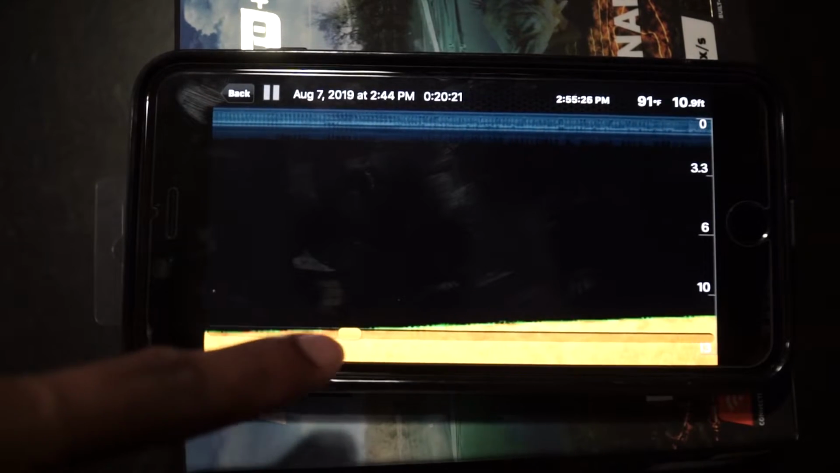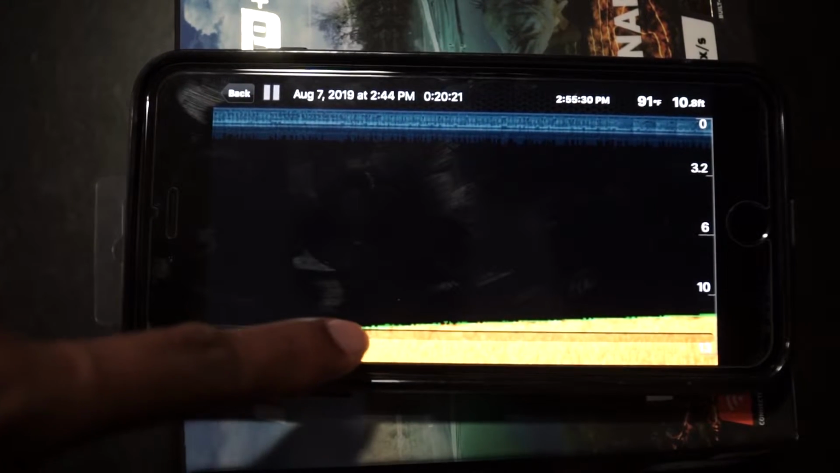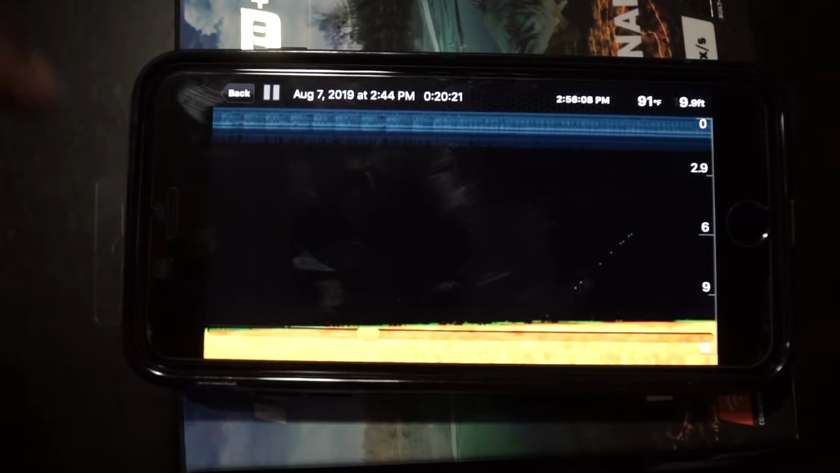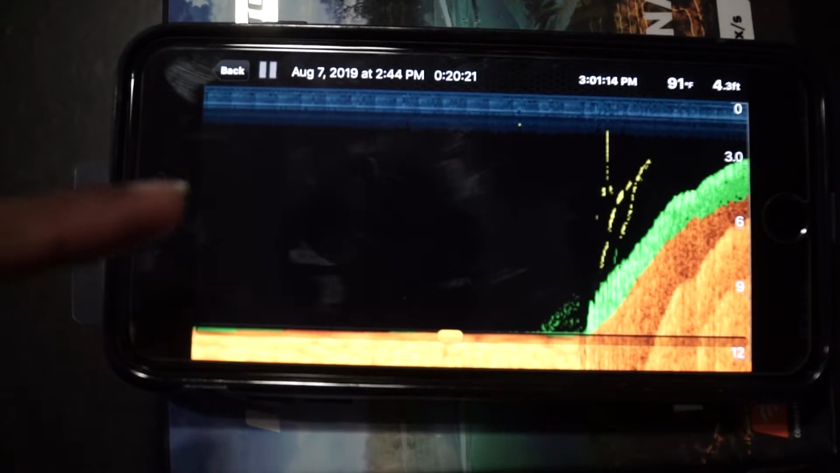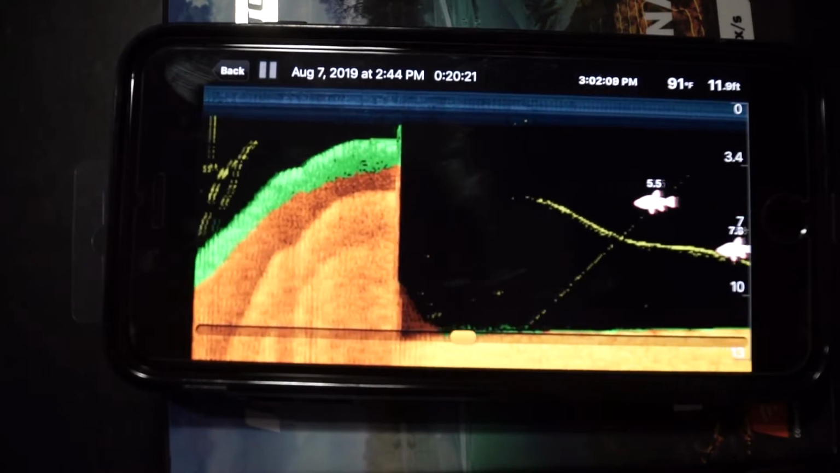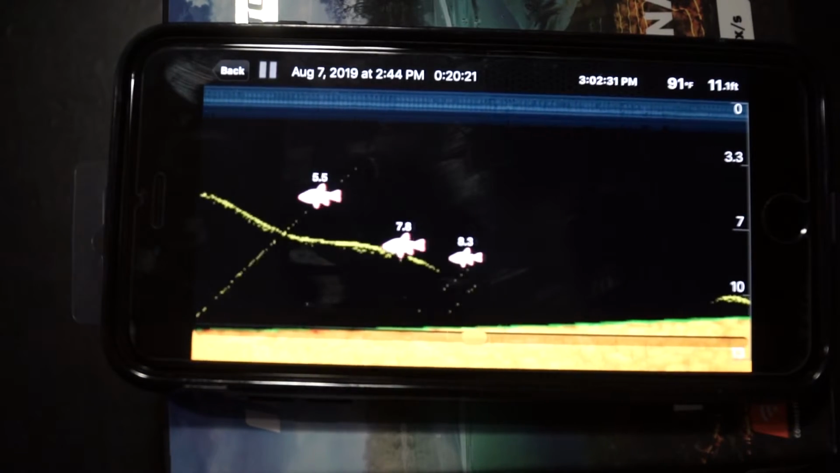And the good thing about this app, it shows you the bottom, and then this green stuff is like vegetation. So if you have thick vegetation, it's going to show more green. And as I was reeling here, I hit a spot where there's a bunch of vegetation. And then I cast it out again, marked some more fish.